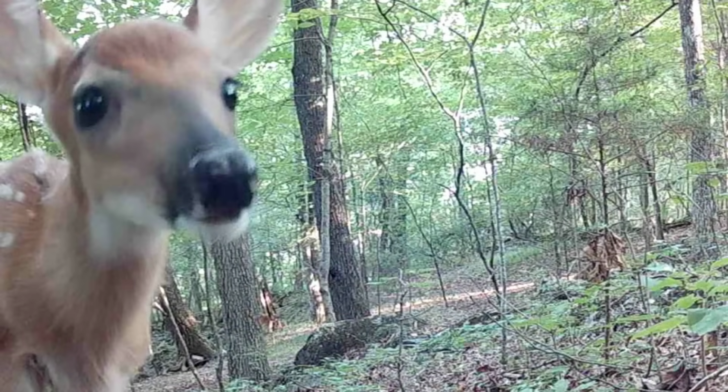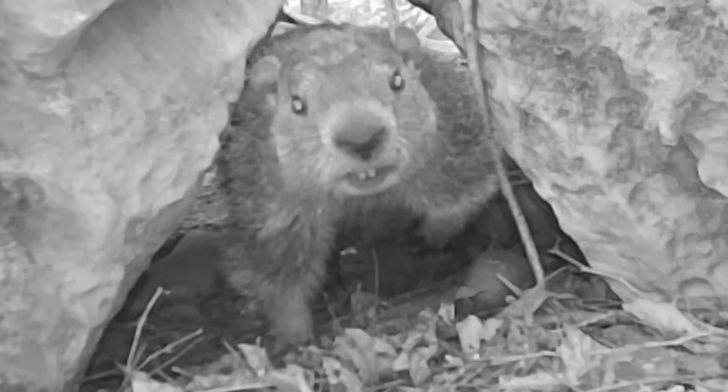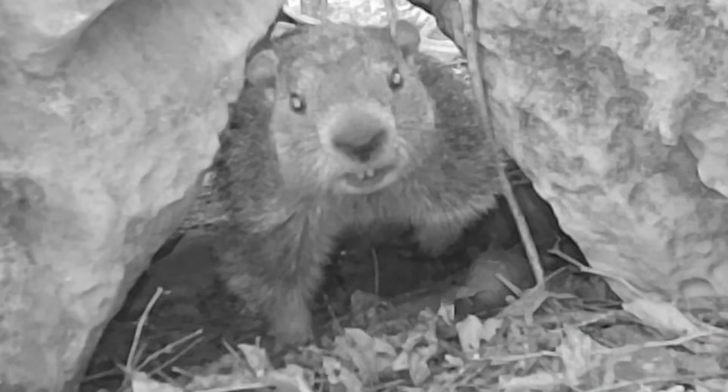Well, the old bear's still hanging around on the ridge, and the does and the little fawns are doing so good. Ain't they beautiful? And old Dirty Dan's moving around in this heat too.